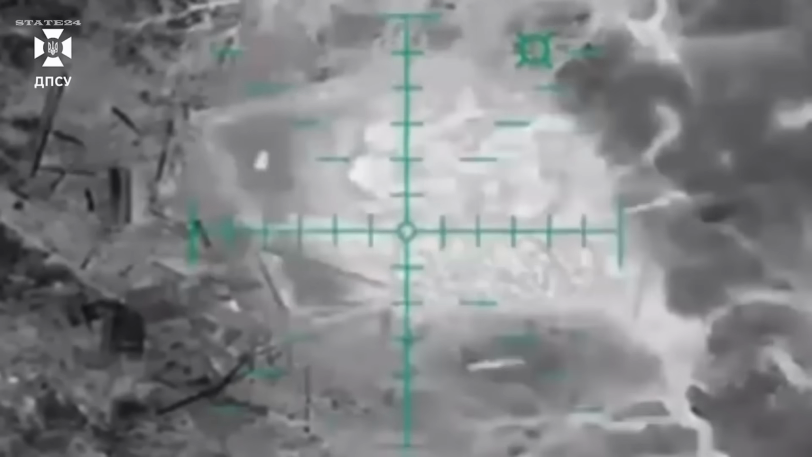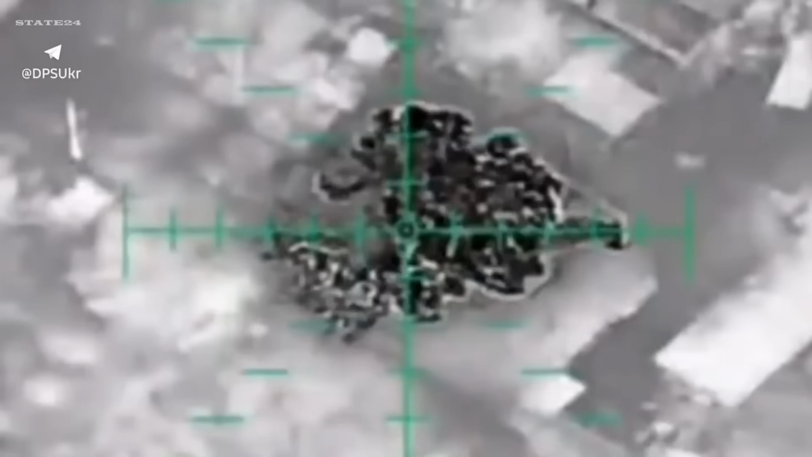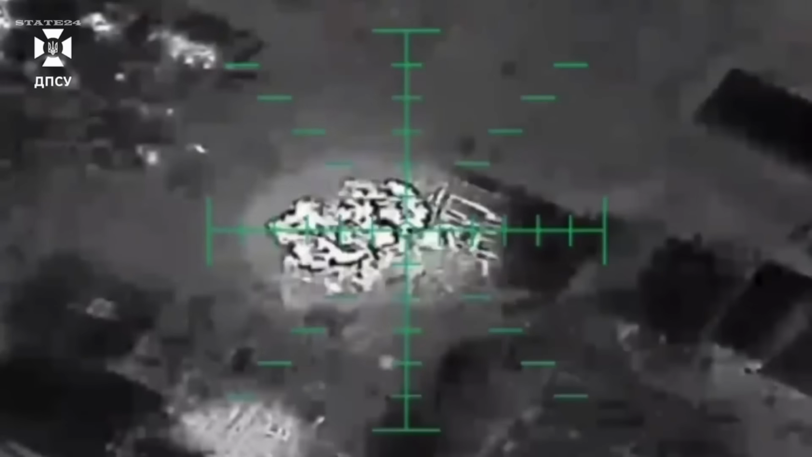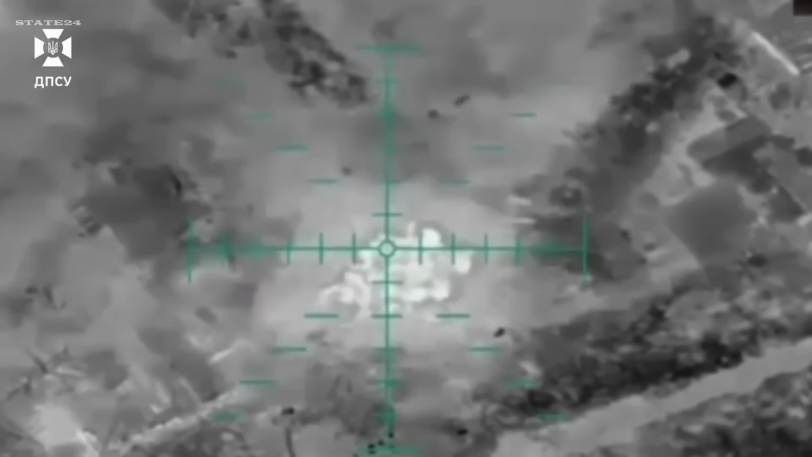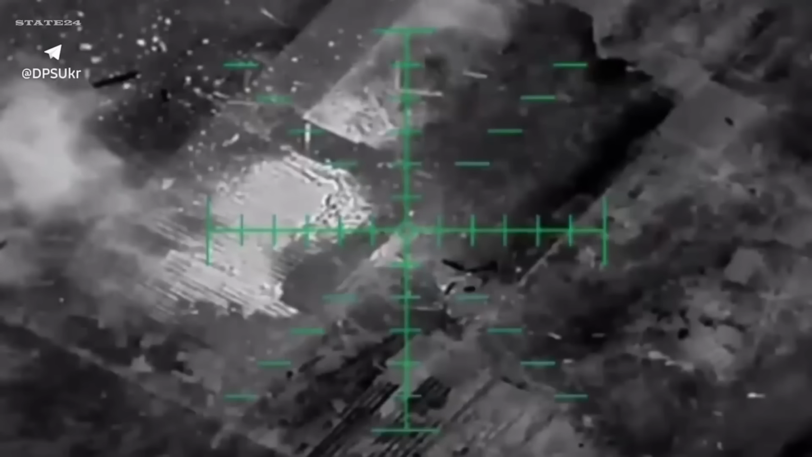And look, this isn't a frontline assault brigade. These are border guard pilots. The fact that units like Prime are delivering results at this scale says everything about how Ukraine has restructured around drone warfare. When border guard units are destroying rocket launchers and electronic warfare systems, has the line between frontline and support units completely disappeared?